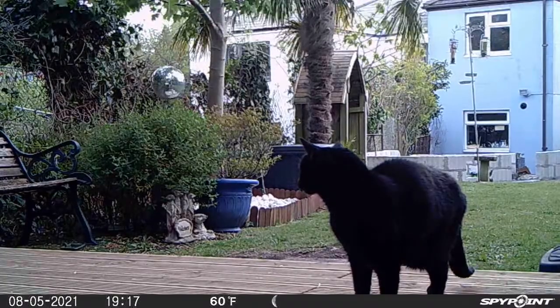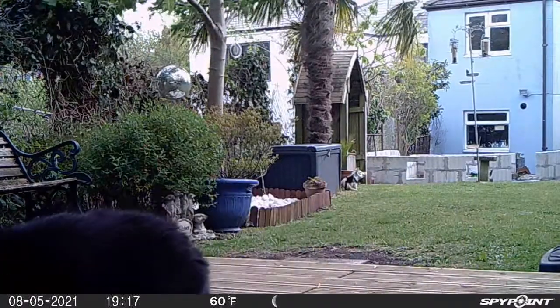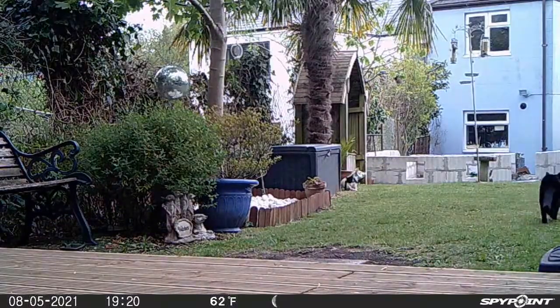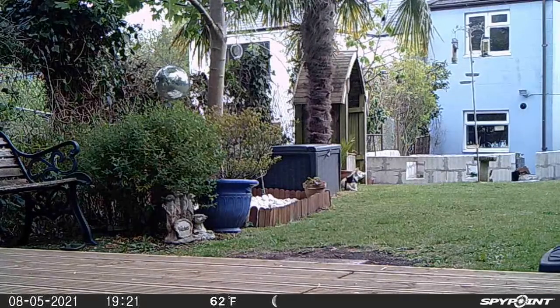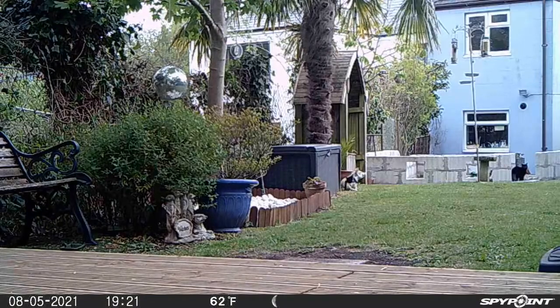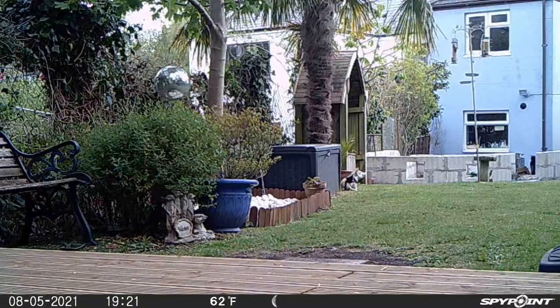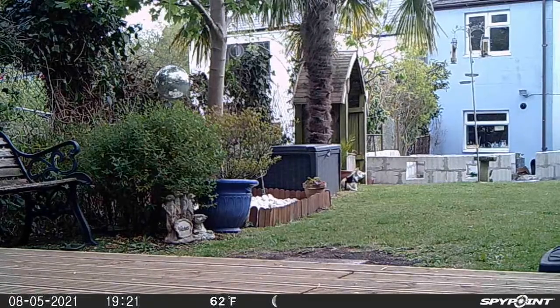This is our cat Boris. He's the only cat that actually lives at this house and the only one that should be in this garden, but as you'll see, quite a few visitors to our garden. I did find it quite amusing that when Boris came back down to go in the cat flap when he'd finished doing whatever he was doing, he just sat there and the birds were quite happily feeding in the bath and eating from the bird feeders, completely oblivious. They don't see him as a threat, obviously.